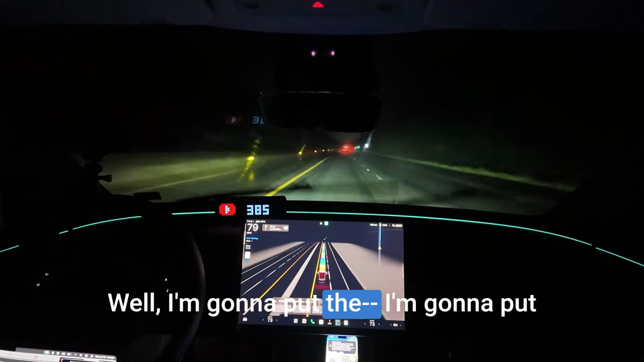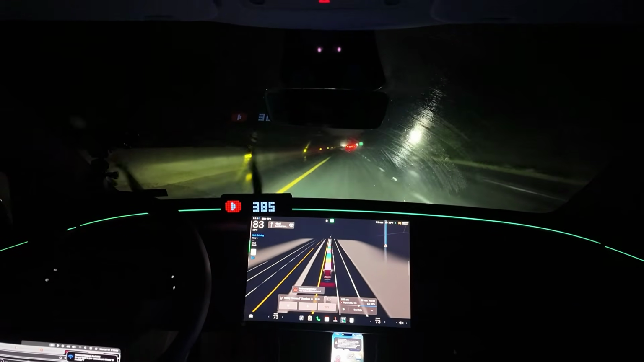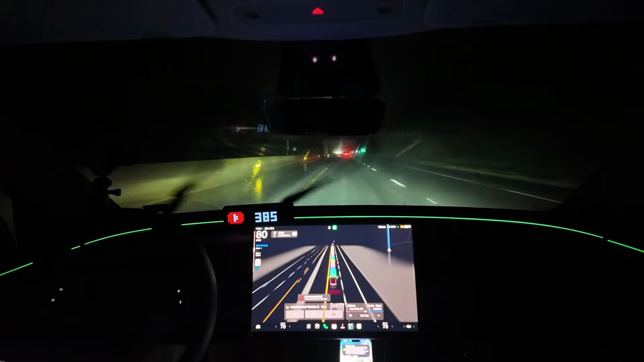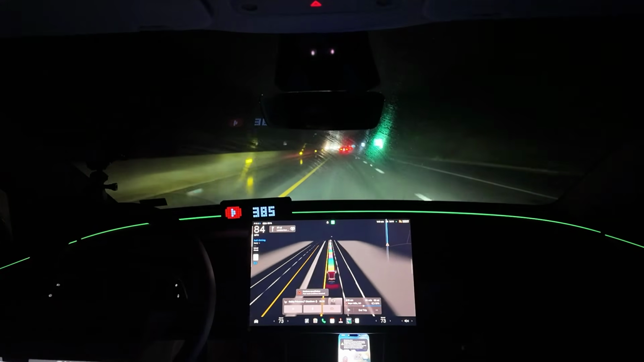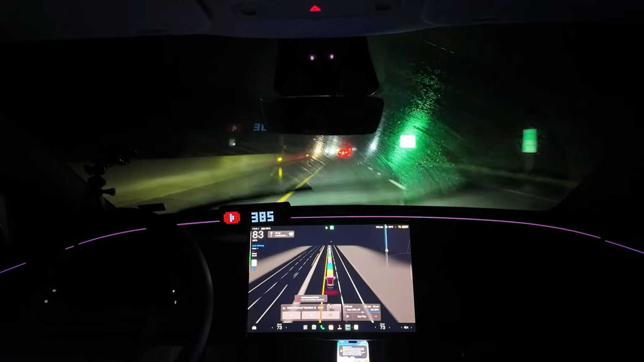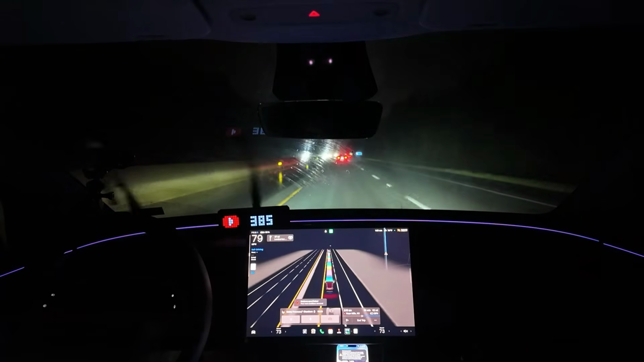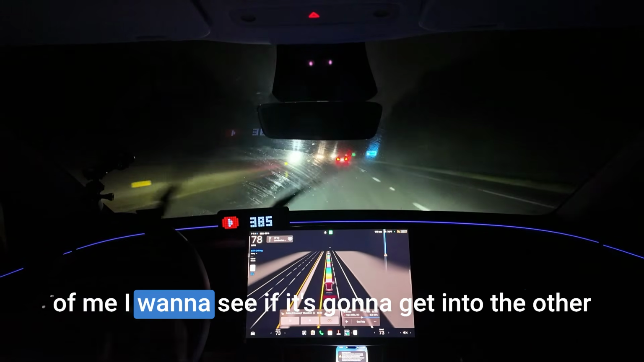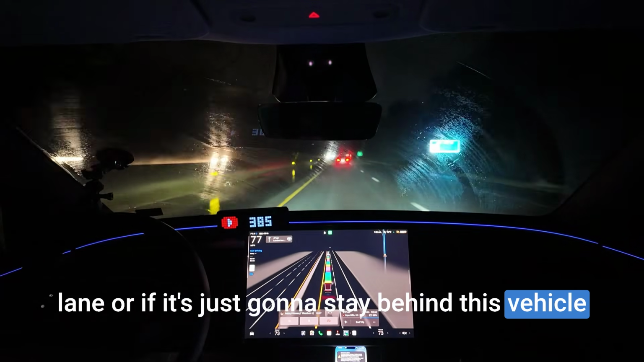Well, I'm gonna put my foot on the accelerator a little bit. All right, see, it's about to approach this vehicle in front of me. I want to see if it's going to get into the other lane or if it's just going to stay behind this vehicle.